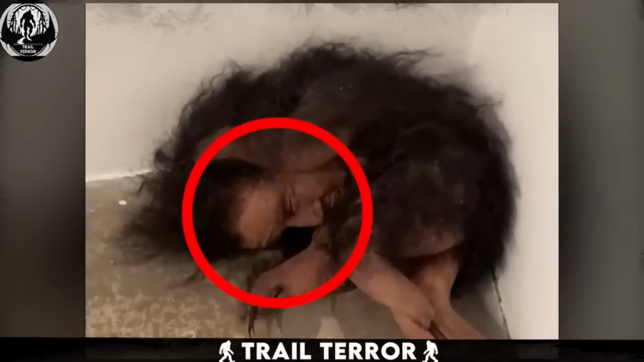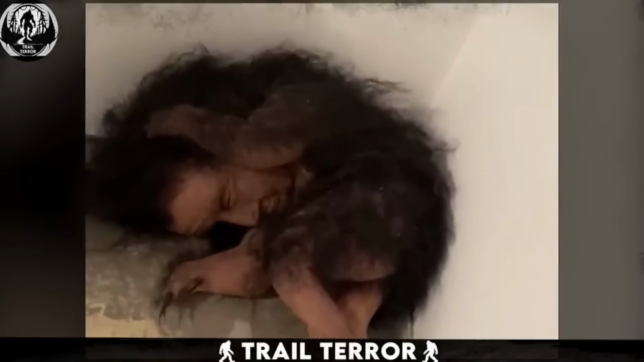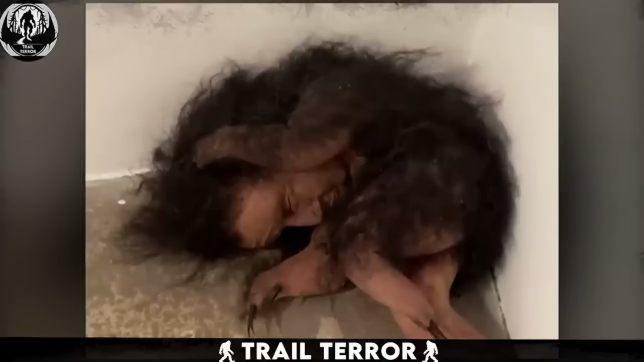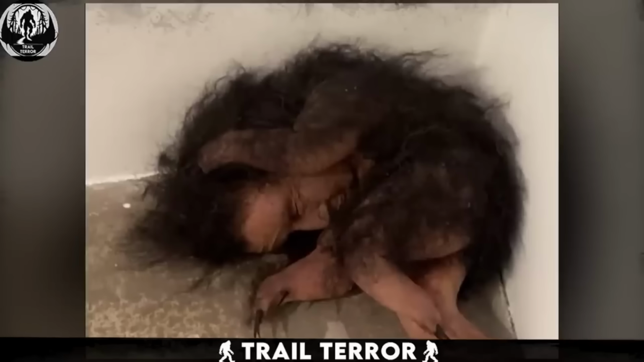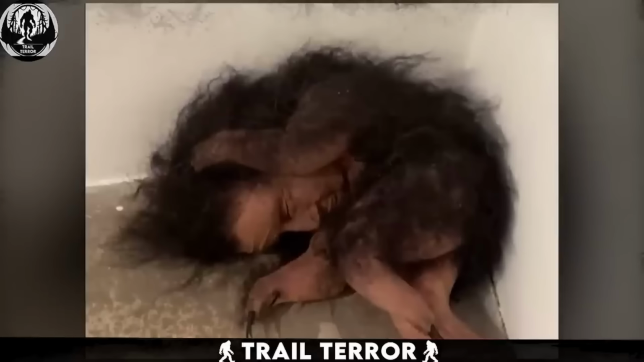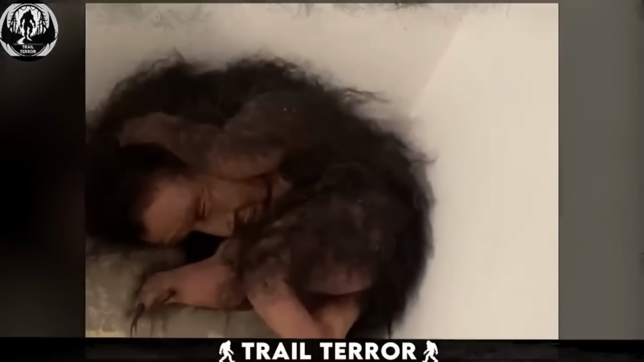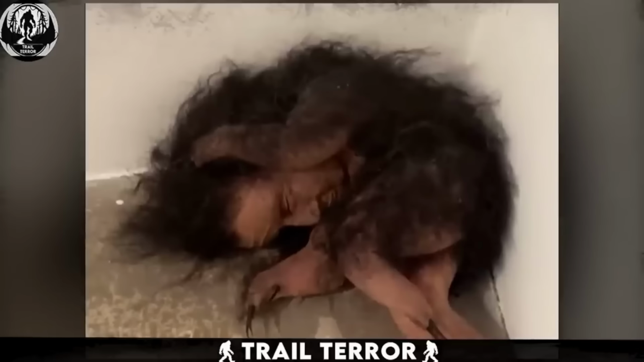It's got a human-like face atop the body of a small koala, covered in hair. It's a sight that just doesn't seem right. In the video, the hybrid creature appears to be resting, perhaps even lifeless at first glance. But upon closer inspection, you can see subtle movements suggesting it's just asleep. Personally, anything with even a hint of human features sends shivers down my spine.